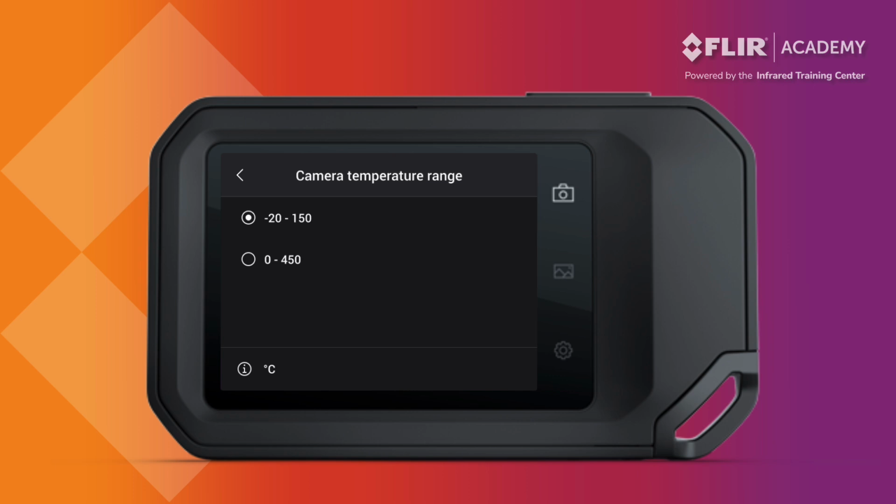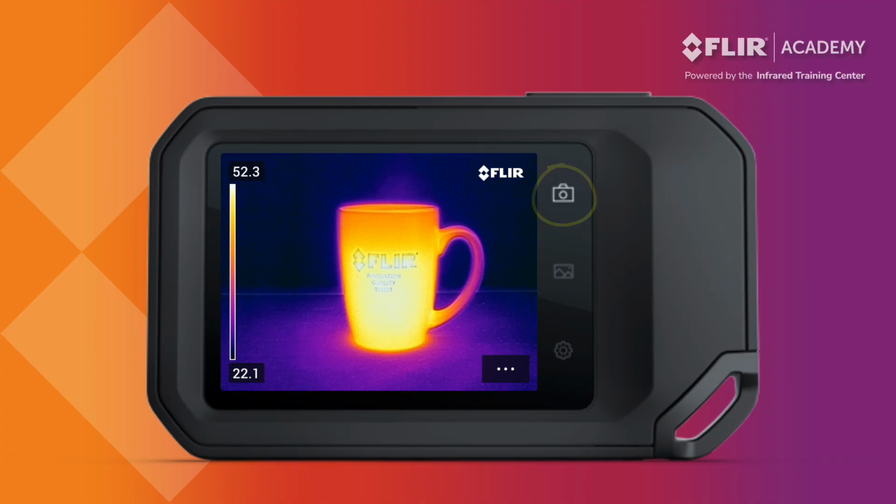Select your desired range, with Range 1 typically being the most appropriate to use for any targets that are below 150 degrees Celsius. Remember, range is not something you can change after saving an image, so be sure to have the correct value selected before capturing any data. To return to a live thermal image, press the Live View button.